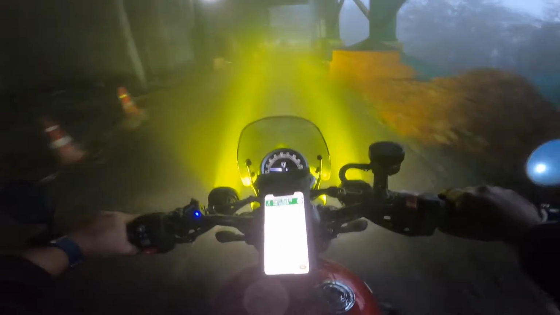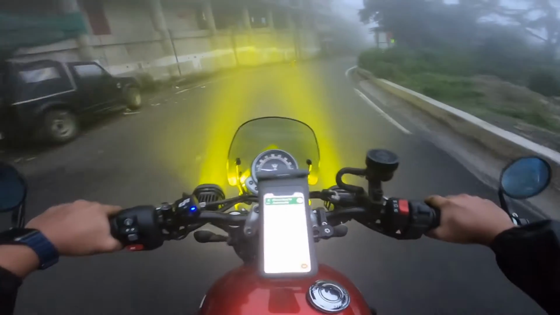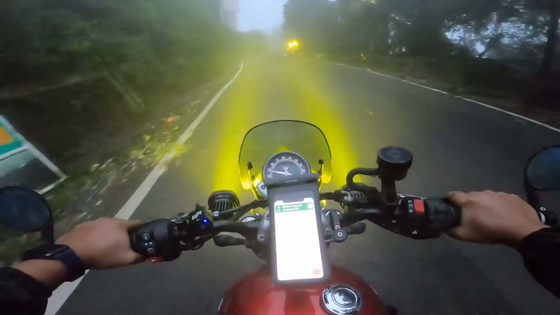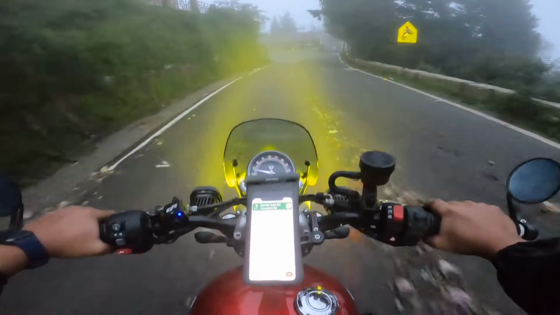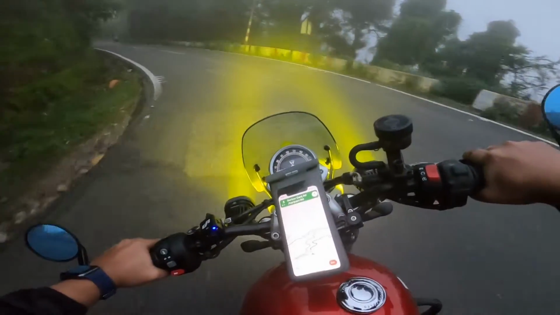So we are heading towards our hotel, back to our hotel. Landour ride was fun. Until now it's fun, and I'm going to be cautious while riding because I don't want to take any unnecessary hassle.